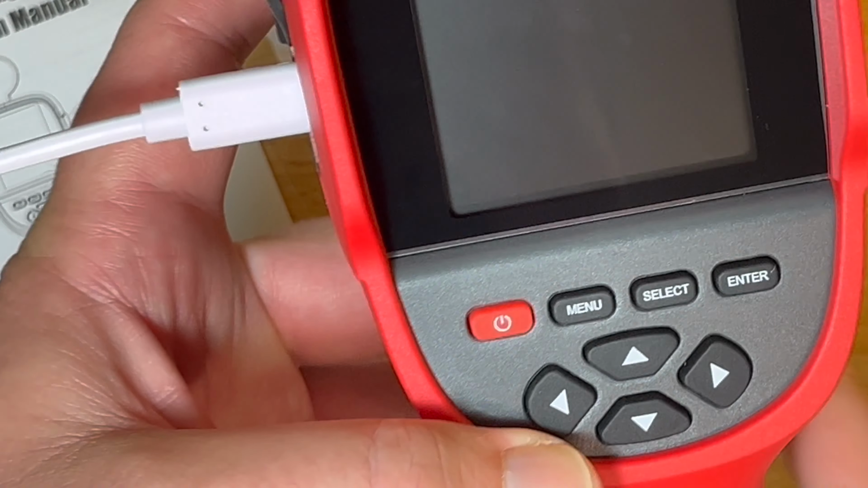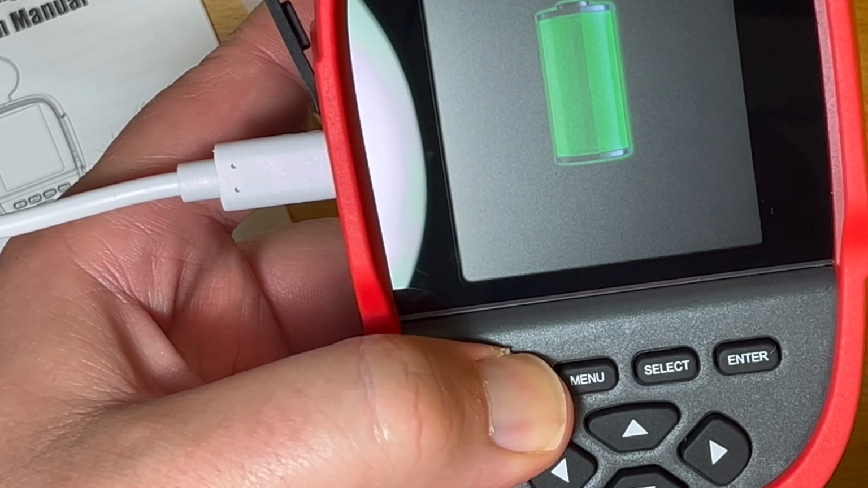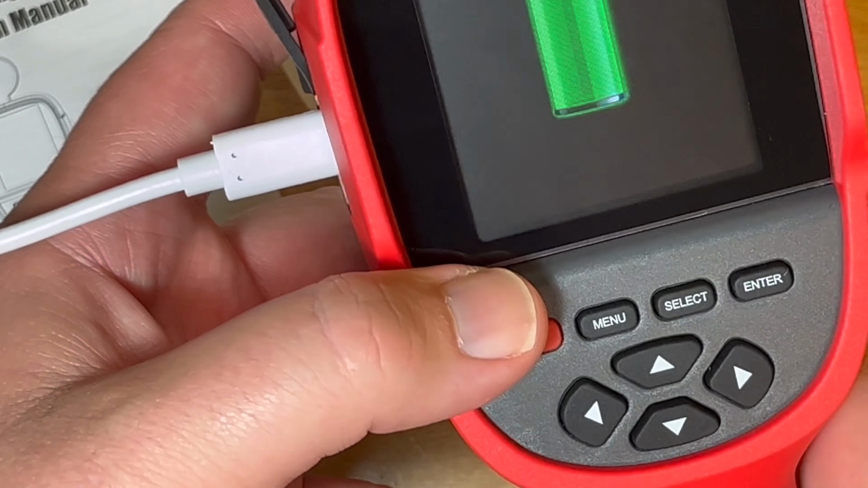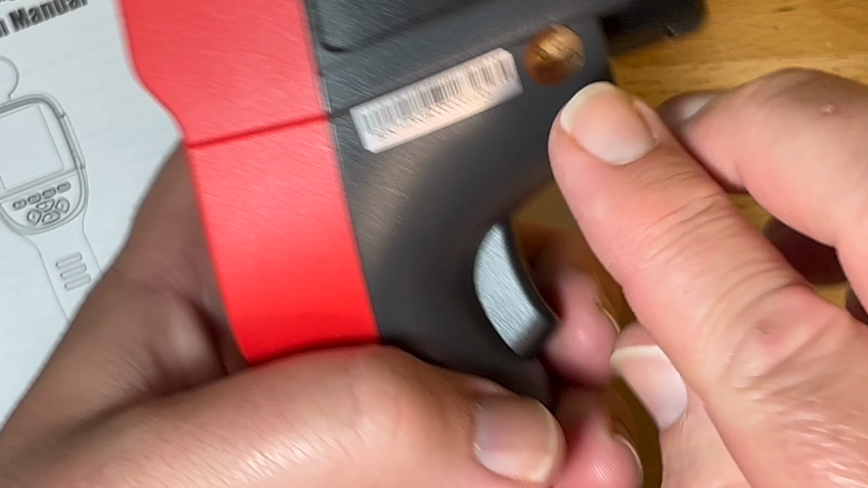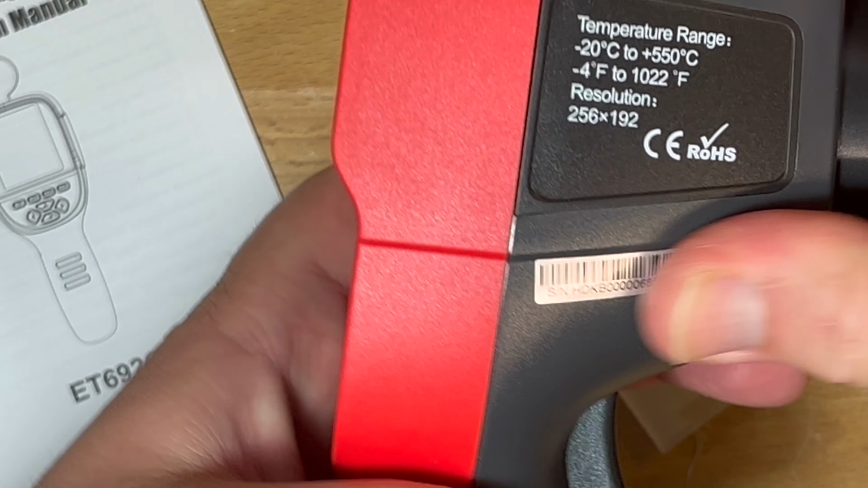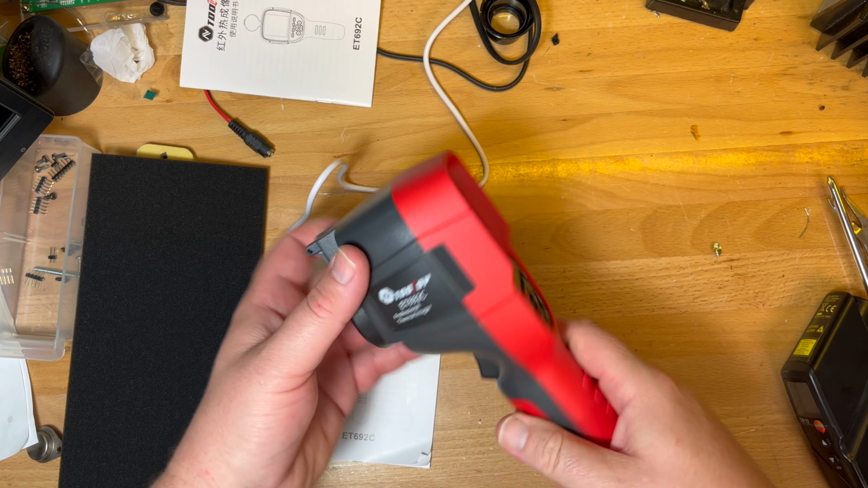There we go. Okay. Can I turn it on while it's charging? Maybe not. Alright, I'll let it finish charging, and then get all this rubbish off. We'll give it a try. Right, let's give this a go.